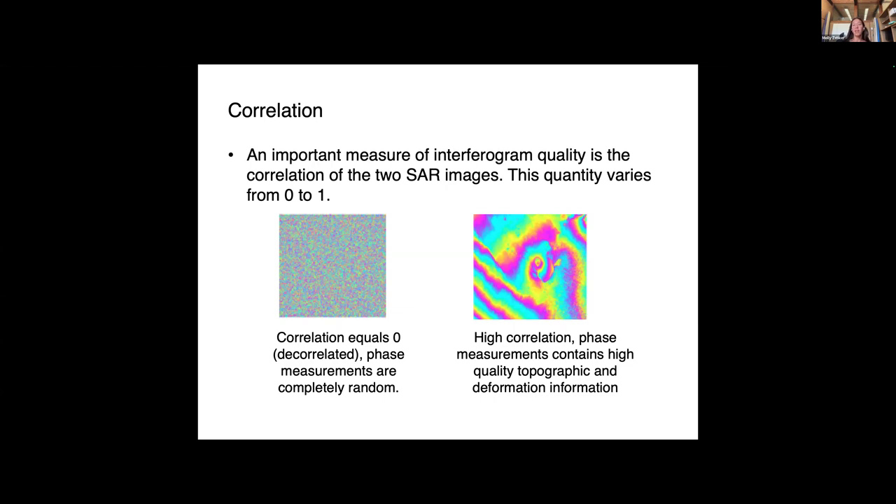So think of a farm. If you acquire a radar acquisition at one time, and then you go and till the ground and you've changed the cover completely, and you acquire a second acquisition, the phase may look like this, where it's completely decorrelated. But over bare rock or roads, or areas that don't change very much, we have high correlation. So this contains the kinds of topographic and deformation data that we want to be able to interpret.